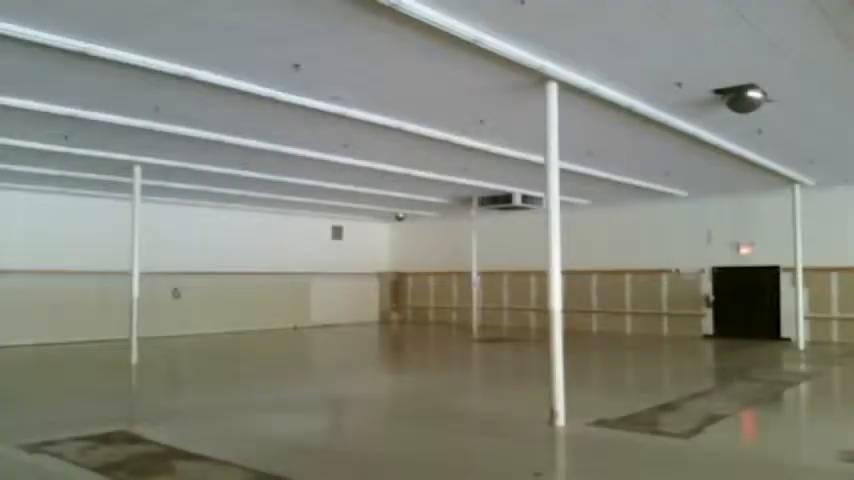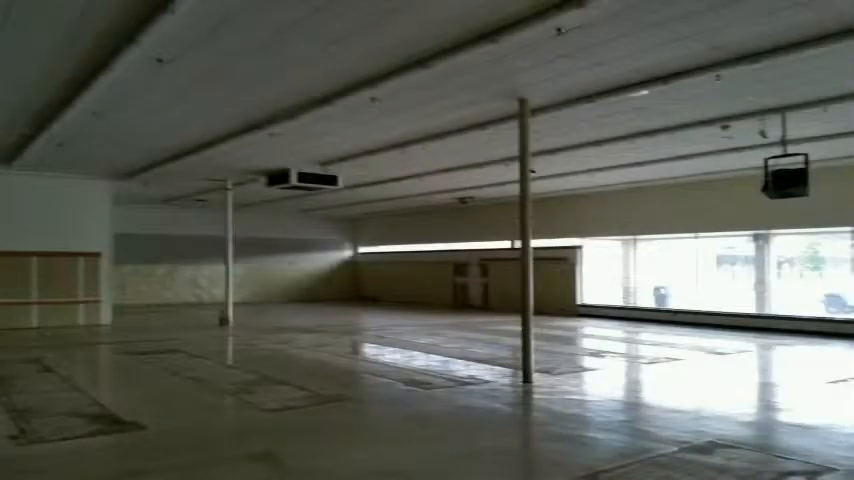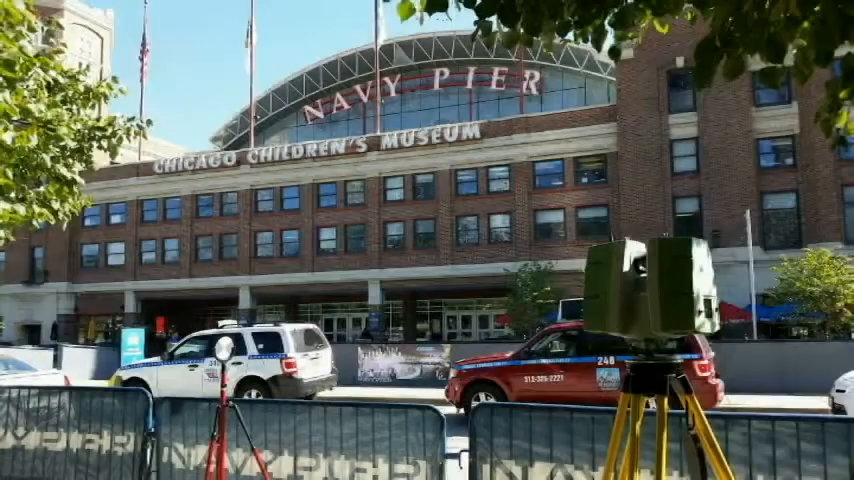Today, I'm going to talk about the benefits of utilizing 3D laser scanning in refinery applications. 3D laser scanning is a non-contact measurement tool that is extremely helpful in capturing the as-is conditions of an existing space in order to create as-built drawings or 3D models.